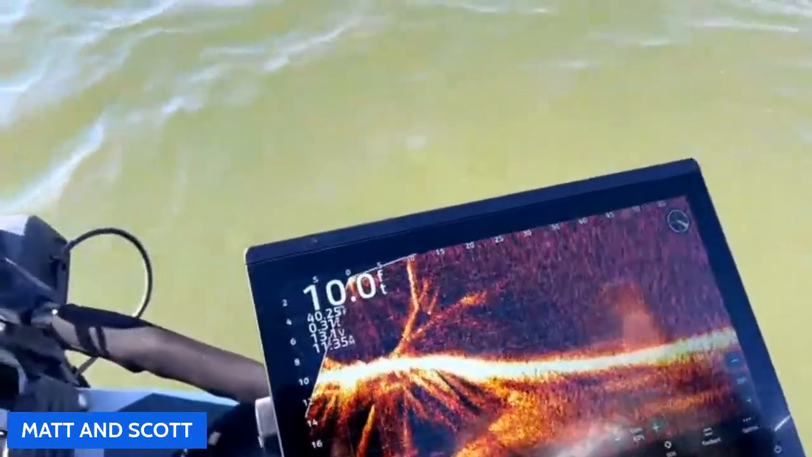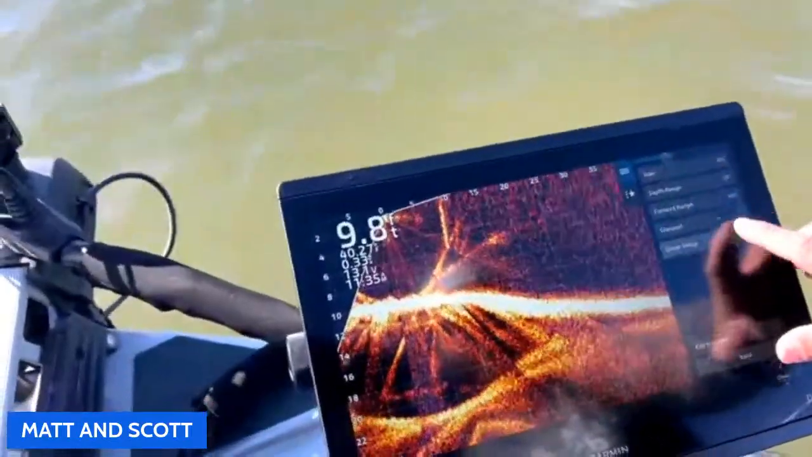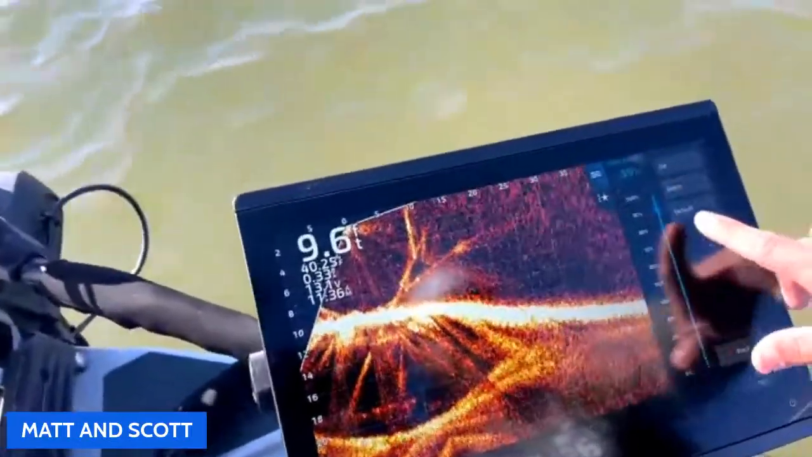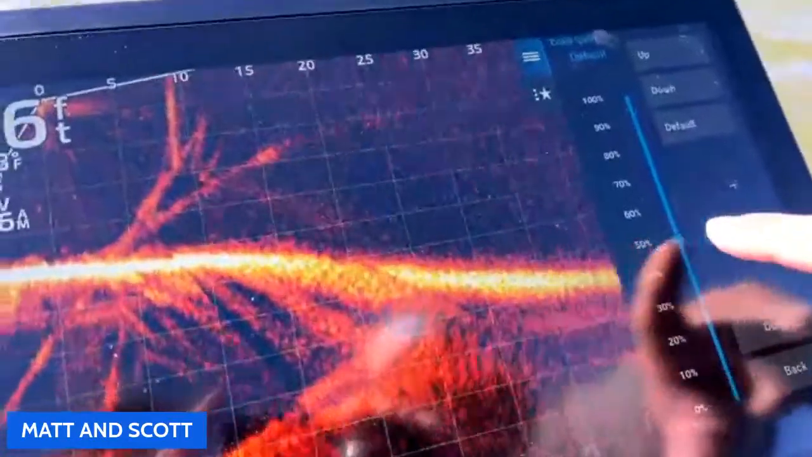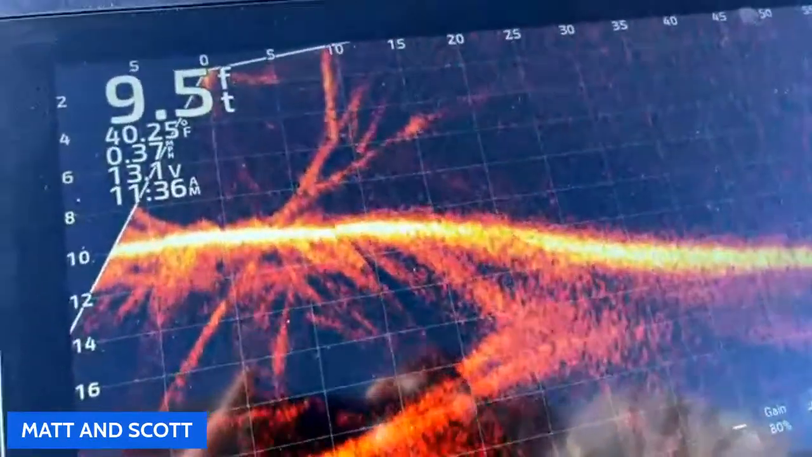Okay. So put the color all the way down and have them make a cast, and I want to see what it looks like. So now let's come back to the color gain. The color gain was on default. Yep. And that brings it back down to 50. Okay, this is a cleaner screen for sure. But now let's make another cast with it.